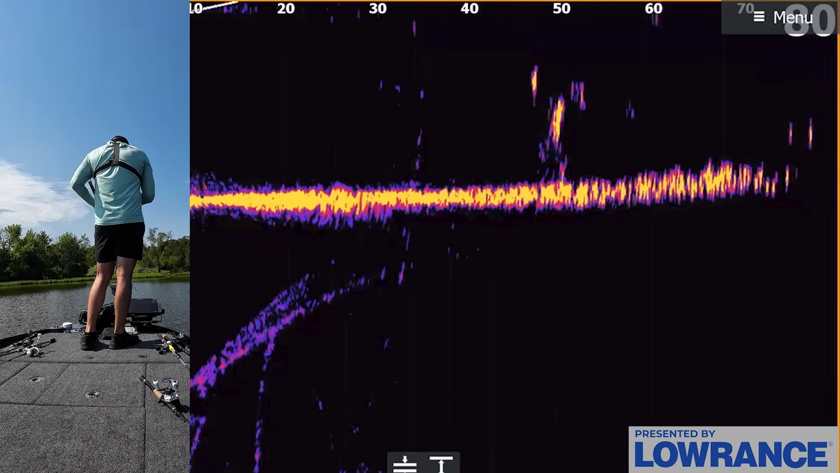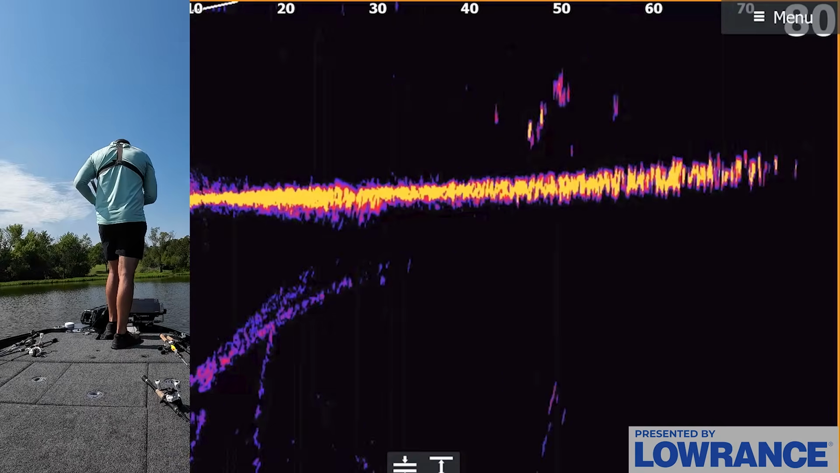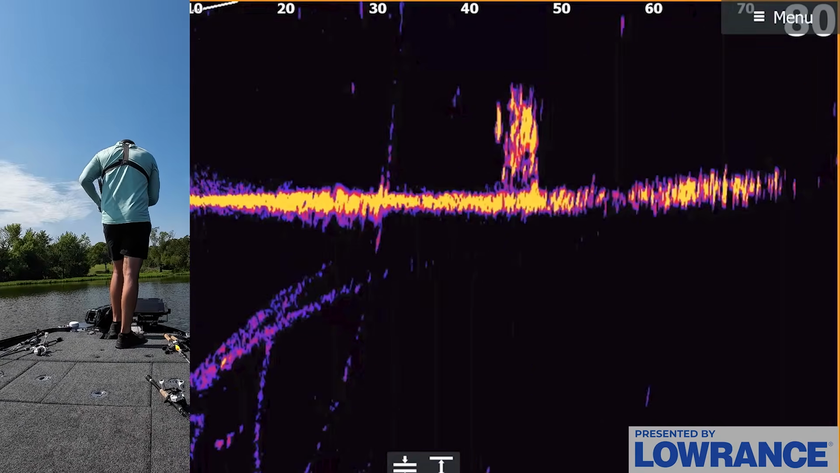And right now we can see there's a really nice fish in a brush pile about 50 feet away from the boat here. And you can see that fish. Oh, he's following my bait out there, 40 feet.